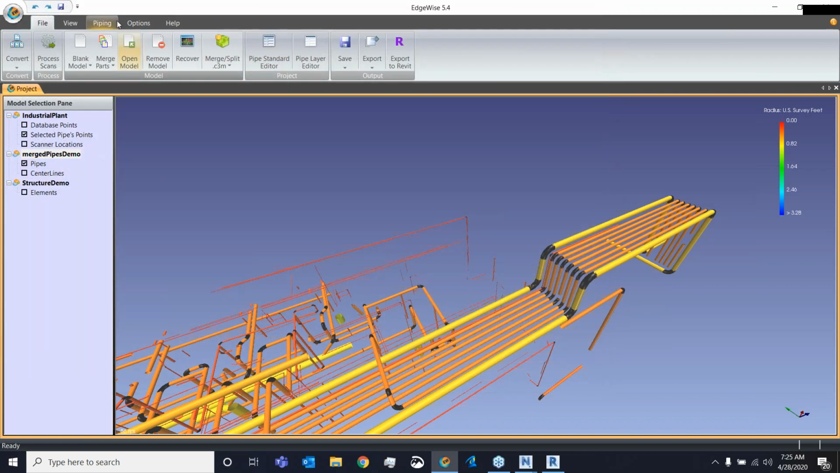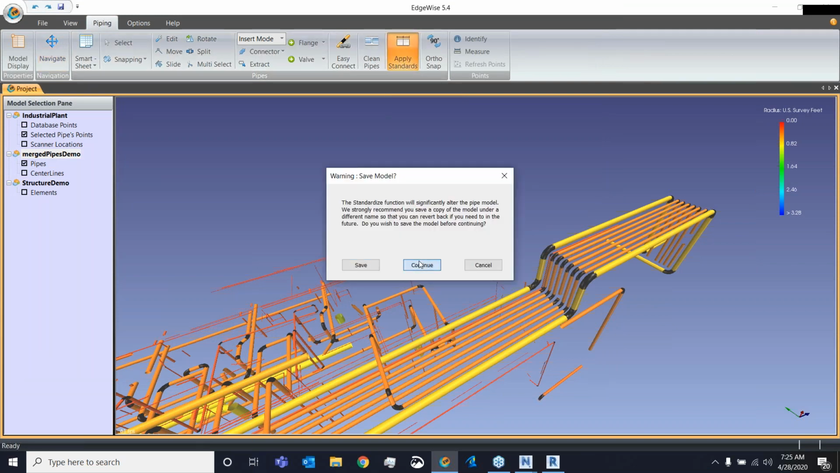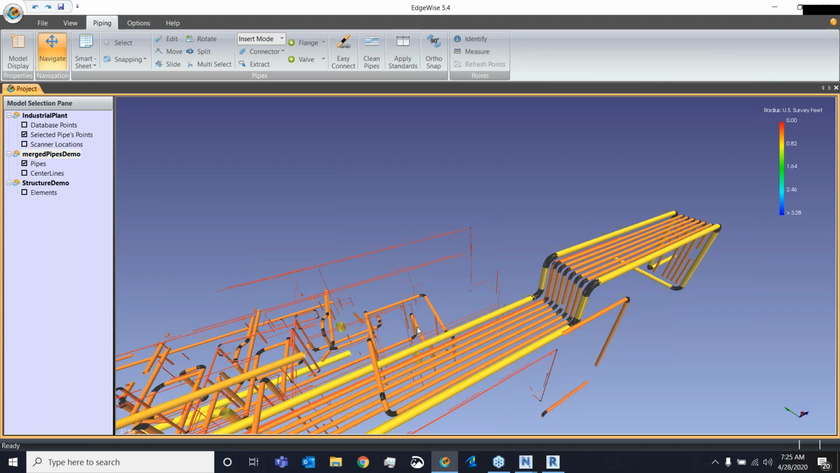And that will be done with the Apply Standards tool. Similar to the Clean Pipes tool, I can either do this at a project level and do it to my whole project at once, or I can do this by pipe run, say if I have multiple specs throughout my project. So choose a spec, choose a pressure rating, click OK, and you'll notice there's a slight